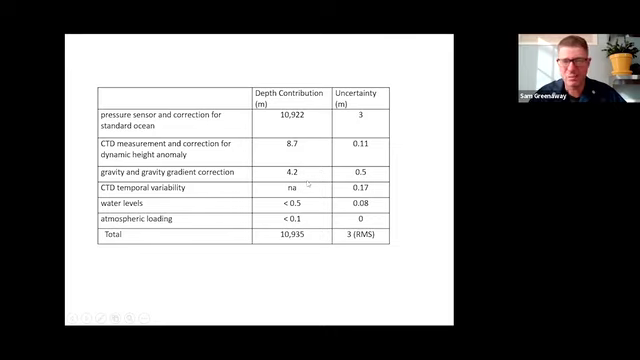The gravity's kind of a big term, nearly half as big as the correction from the CTD. And the uncertainty there is kind of big too. Again, nowhere near the uncertainty of the pressure sensor itself. That dominates the overall uncertainty. We also looked at atmospheric loading.